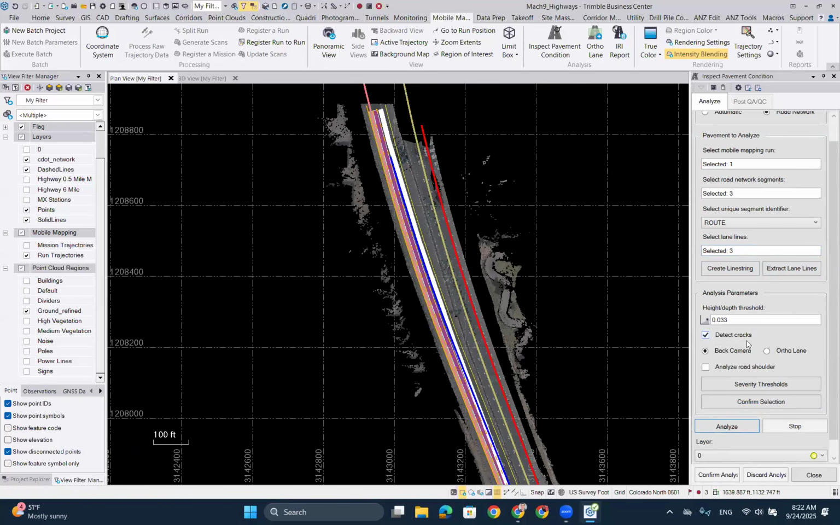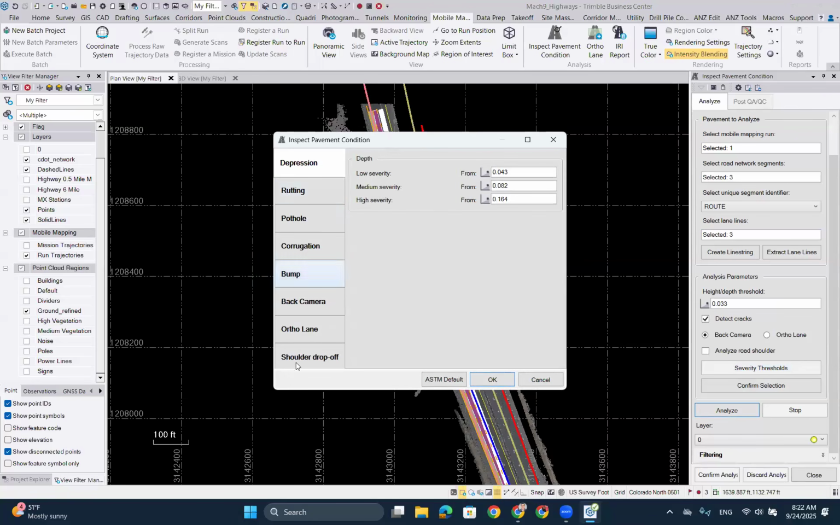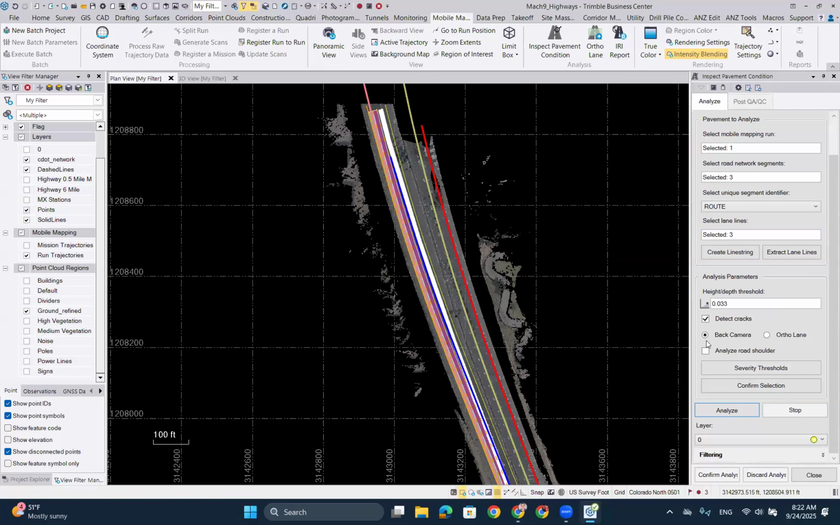I'll do a little crack detection there. We have the back camera, or if you have Ortho lane, you can do that. The severity thresholds, I'll just quickly click on that. That is where you can define what that should be. We have the American road standards in there, but you can obviously define each of these as you see fit. As you can see, the ASTM default, if you click that, it goes back to the defaults that we currently have available there.